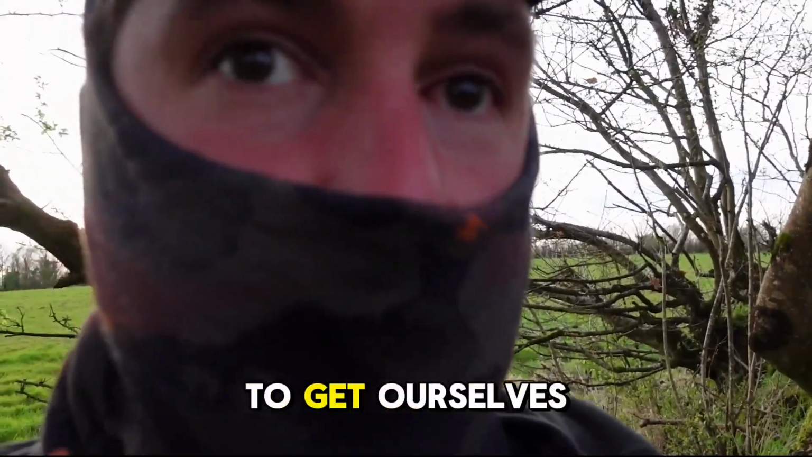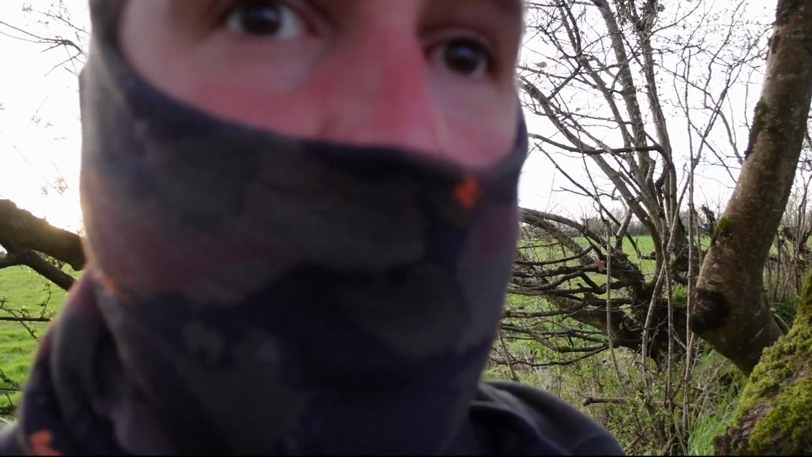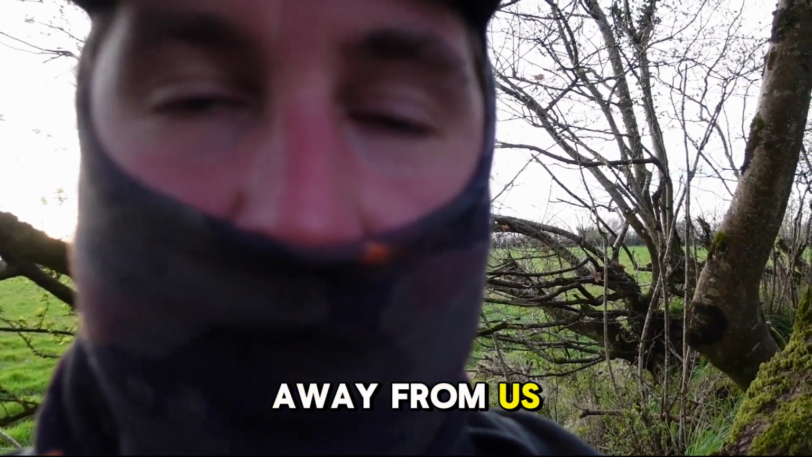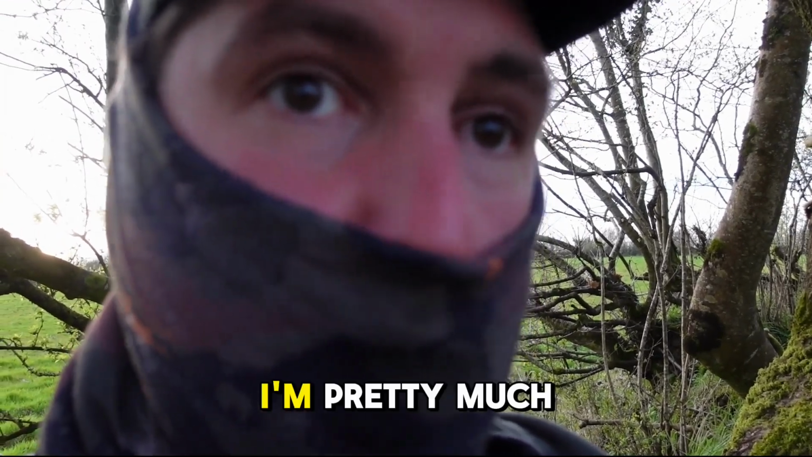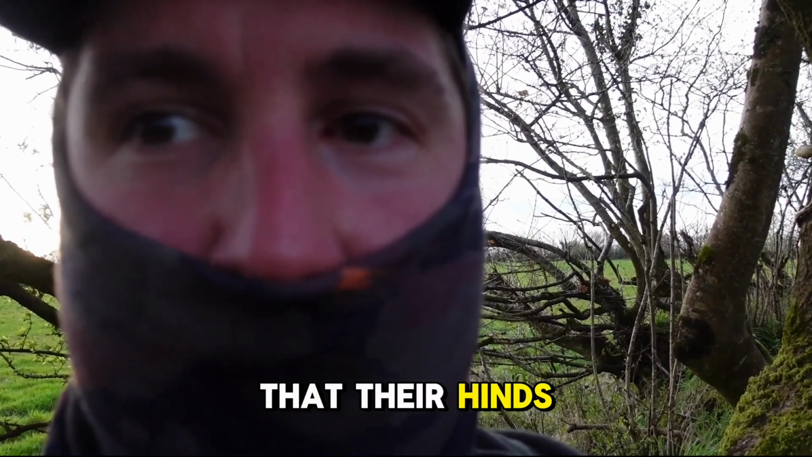So we just managed to get ourselves into a nice position here to where those deer were before. And we can see them, they're about 70 metres away from us. And I'm pretty much sure, and I think Jeff is as well, that they're all hinds.